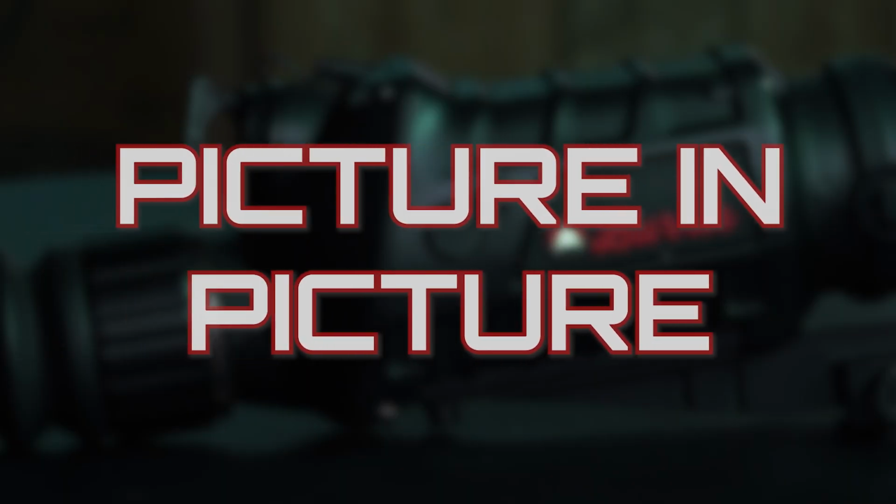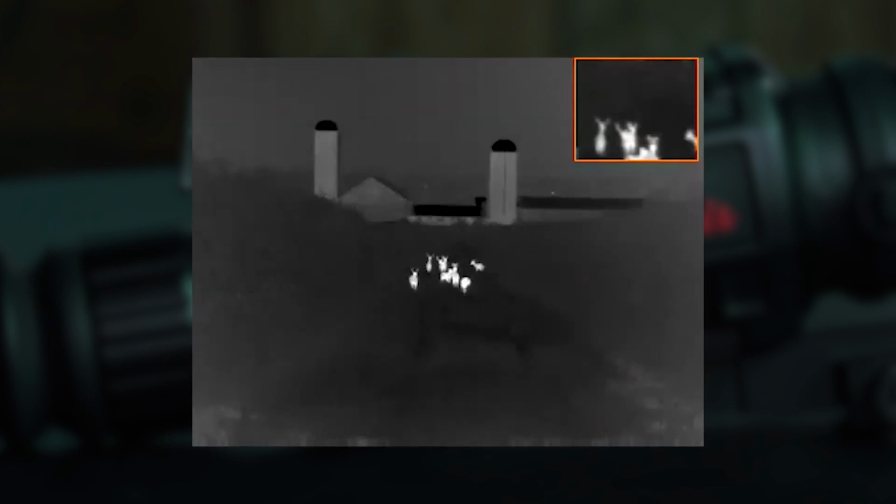Final feature that I'm going to talk about. Picture-in-picture is what I called it, and it's basically that zoom function, where if you see an animal that's a little bit further out in the distance and it's a decent buck, I could put them in the center, get them centered in that box, now look in that box and see a lot more detail on the racks. It gives you just that added advantage of seeing what the animal really has, because you can tell it was big, but how big was it really?